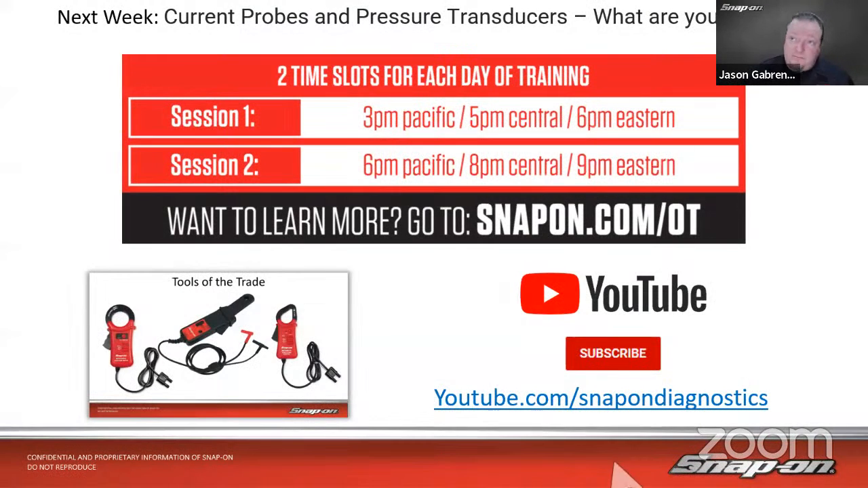Let's talk about what we're going to talk about next week. Next week, we are going to go through current probes and pressure transducers. What are you missing? I think these are the two most common accessory probes that people will get once they get a scope. And then they're not sure 100% how to use them, how to set them up. So we're going to walk through the two different things and a bunch of the different tests that you can do with your current probes and pressure transducers when you add them on.